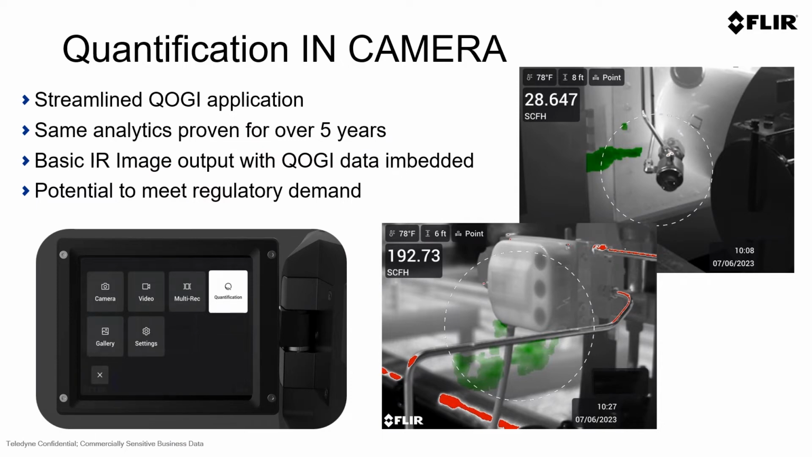Today, we have quantification in our G series portfolio of cameras. This is a streamlined QOGI application that is the same analytics that's been proven over the last 5 years. It gives you a basic infrared image output, just a JPEG image, with the QOGI data embedded, and there is a potential in the future for this to meet regulatory demands across the globe.